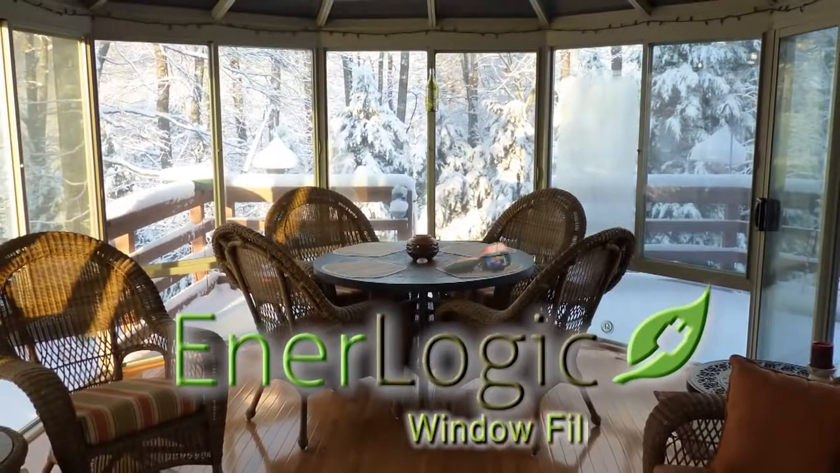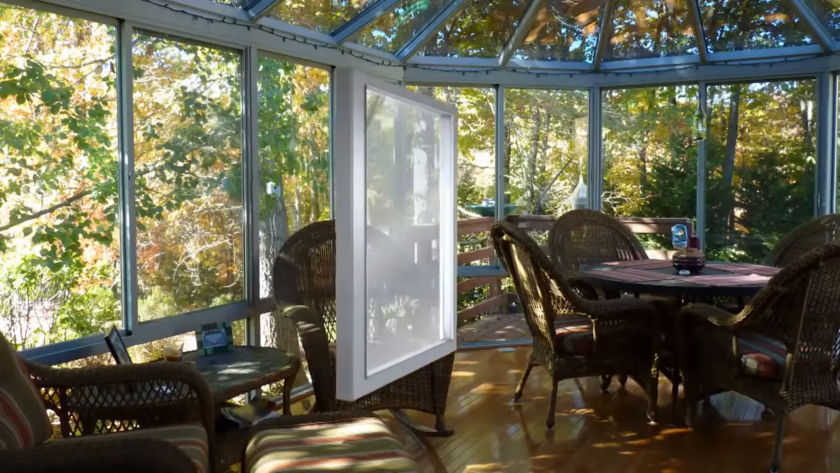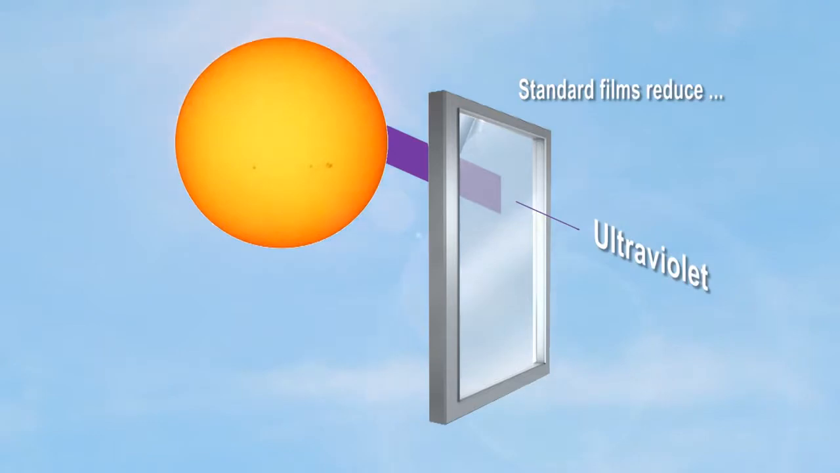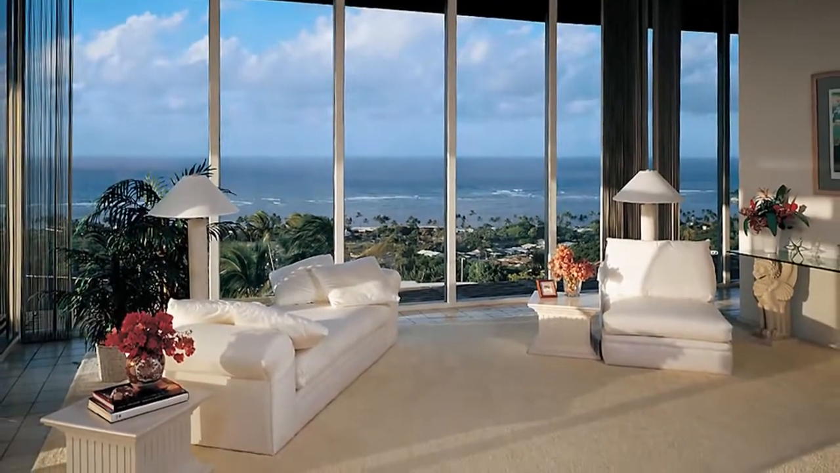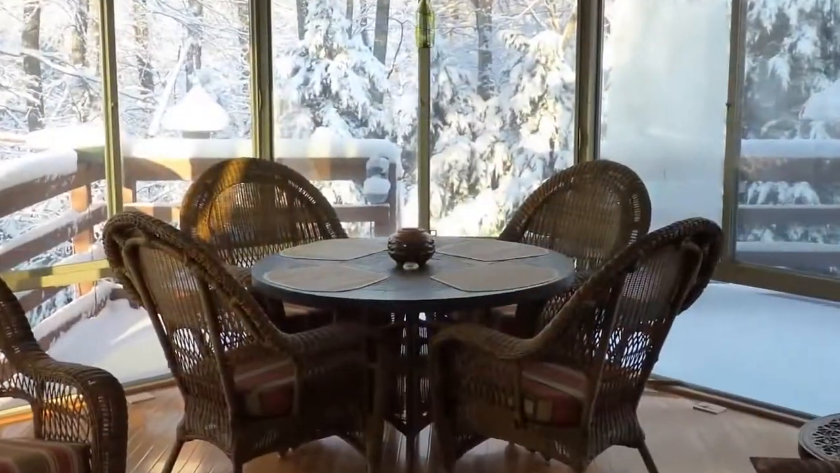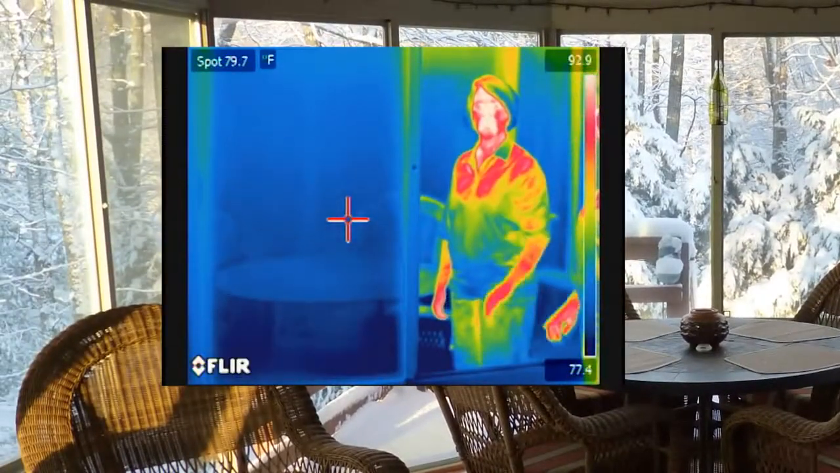Interlogic window film, using a thermal camera to see unprecedented energy-saving performance. Traditional high-performance window films have for decades performed well the important job of controlling solar energy, blocking ultraviolet light, reducing heat and glare, and improving personal comfort levels in homes and businesses. But to date, none have been able to do much to improve the non-solar insulation value of the window system. There have been a few low-E films, but none to match the extreme insulation performance of Interlogic.